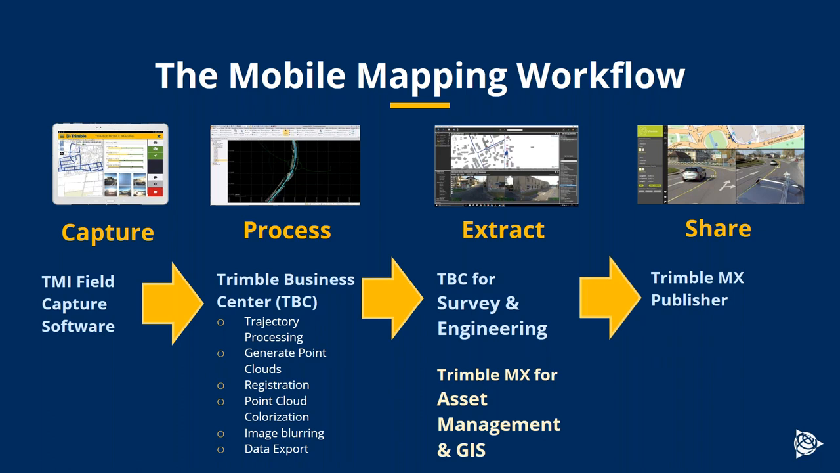And then moving on to extraction, really, I would say there are 2 choices in our workflow here. For surveying and engineering deliverables, a user can continue in TBC and has the opportunity to create ground models, extract features, some line features, point features, or generate profiles, cross sections, so more focused at those engineering kind of deliverables.